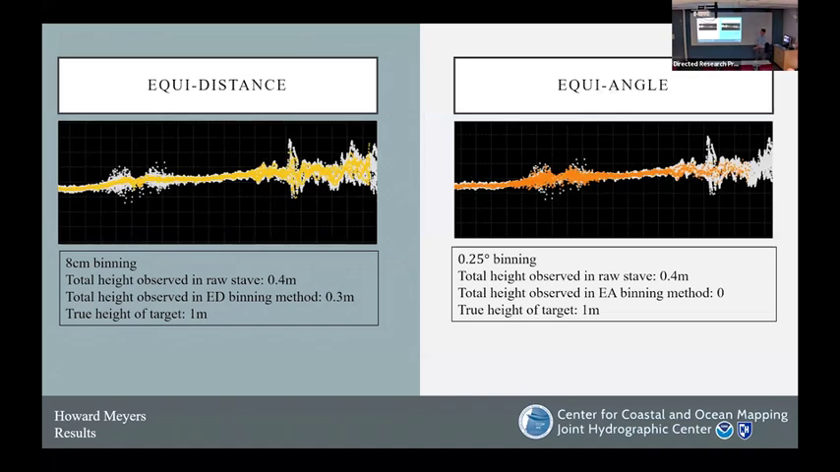So that was near nadir. Now moving out to our outer swath, this is about 74, 75 degrees from nadir. The difference that we see here is that due to the equiangular binning method having significantly less data, much larger bins in the outer swath, the 1 meter pile is completely missed here in the outer swath, though it is somewhat resolved here in the distance method.